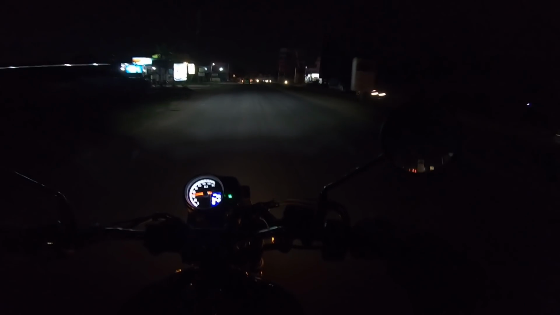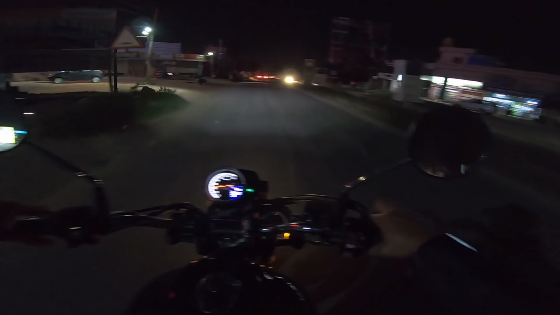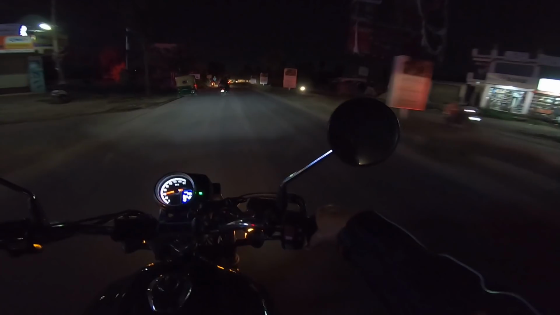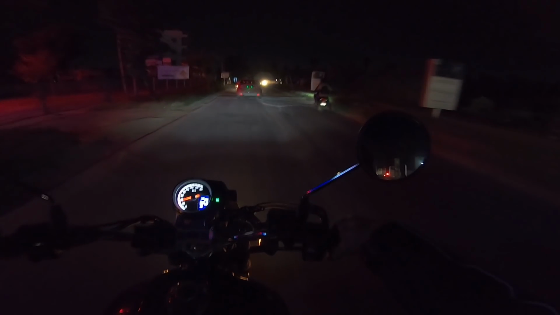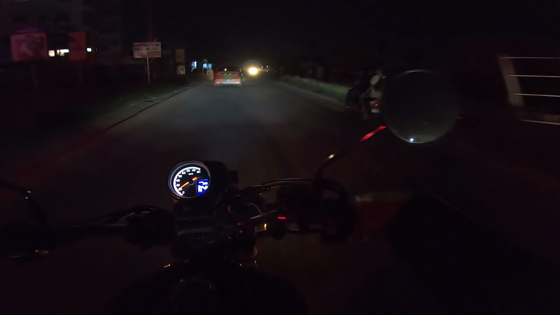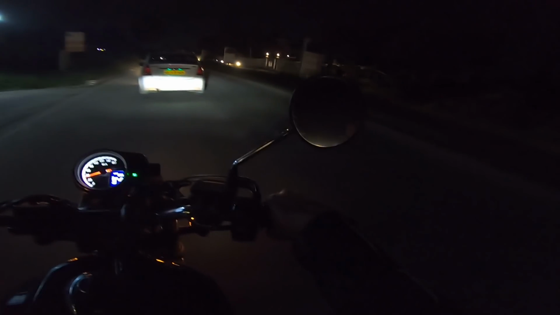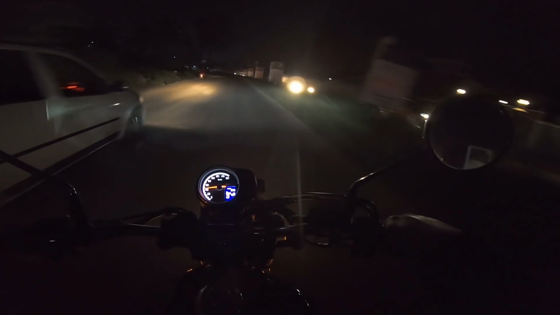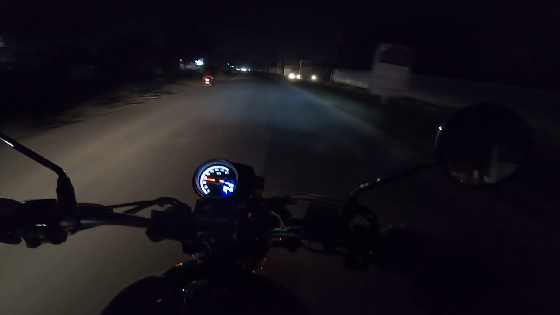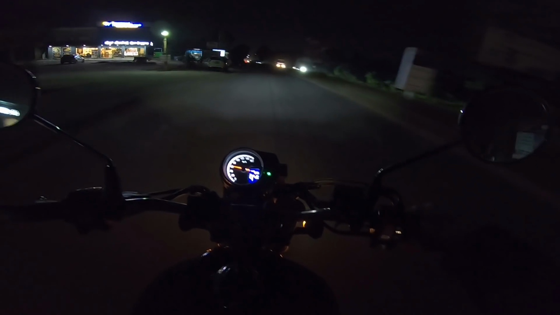So guys, this is how the low beam is, and yes, it is lighting up well in terms of showing up the road, but of course it can be better is what I felt, because I am used to Mad Dog 80 by 80, 40 by 40 aux lights on my X-Pulse, which is totally going to light up the entire road, for yourself and for others also, so on a lighter side. So the brightness on a stock headlamp, I will say, is quite decent.